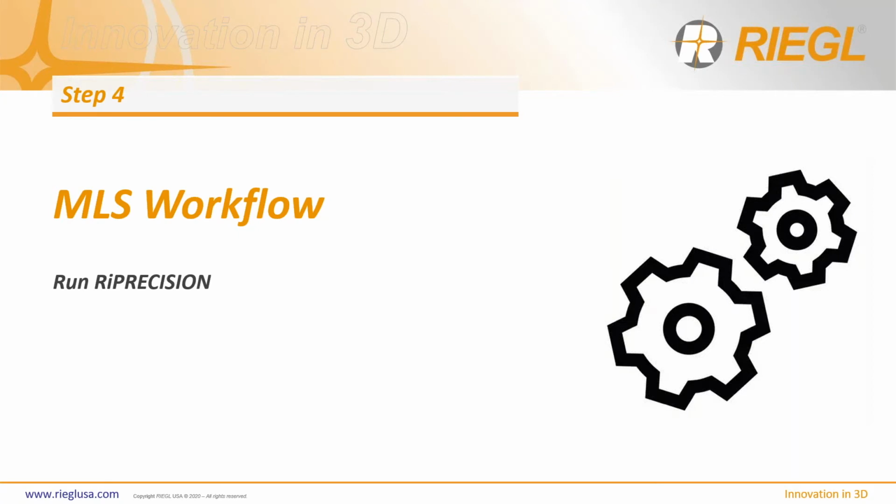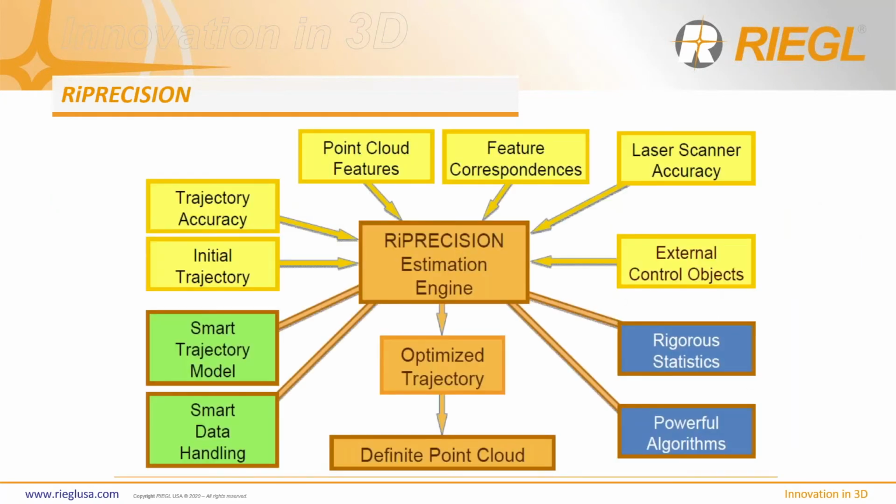Then you can run RIE Precision. And for those that may not know RIE Precision, let me give you a quick overview of it. I won't spend too much time on that, as that could be a whole entire webinar and probably a course over multiple days on this topic. But RIE Precision is our estimation engine.